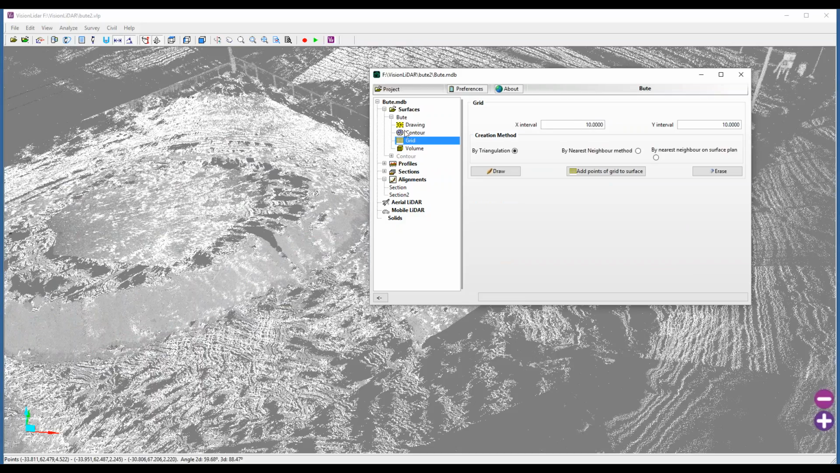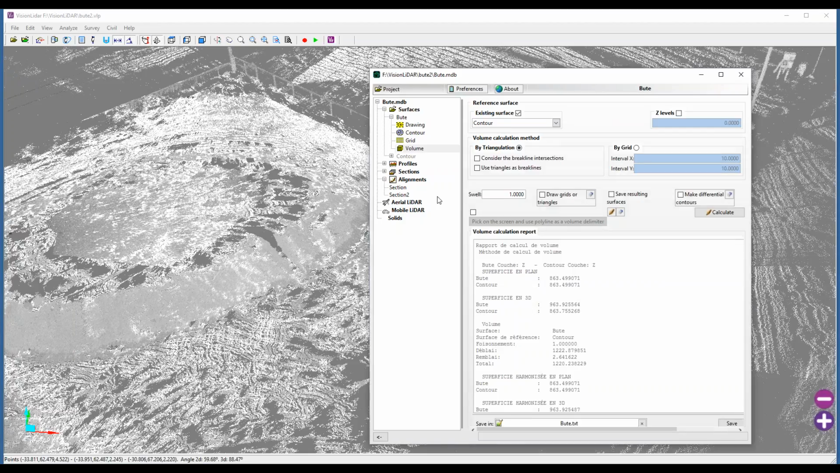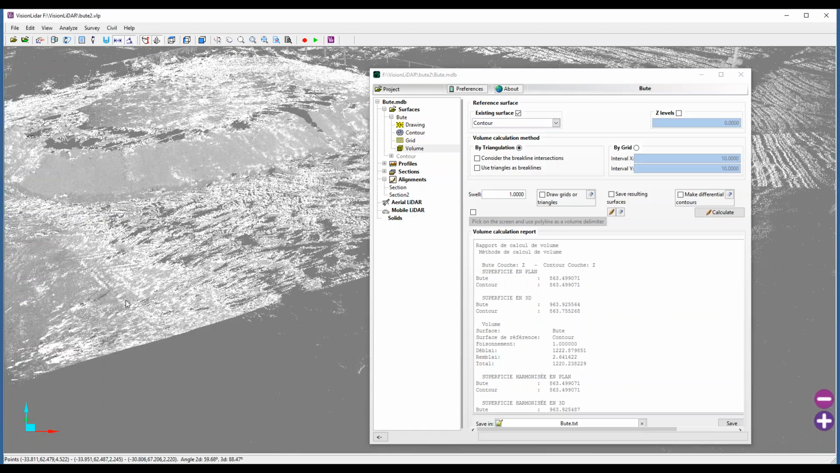If you need to create a grid around your surface, you can create a grid. This grid is going to vary according to the height, so it can be something else interesting that can be done. And finally here we have our volume calculation, where you can calculate your volume according to an existing surface. So in this case what I did is I'm comparing my surface, here the triangulated stockpile, to its contour.